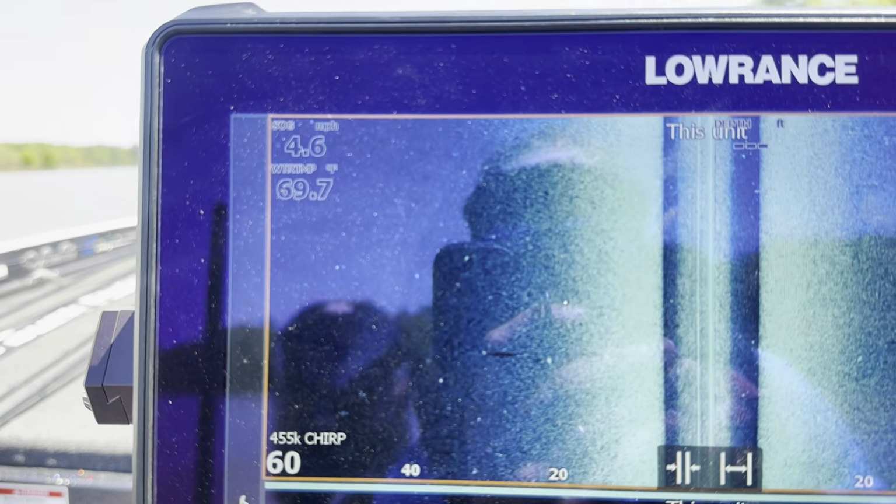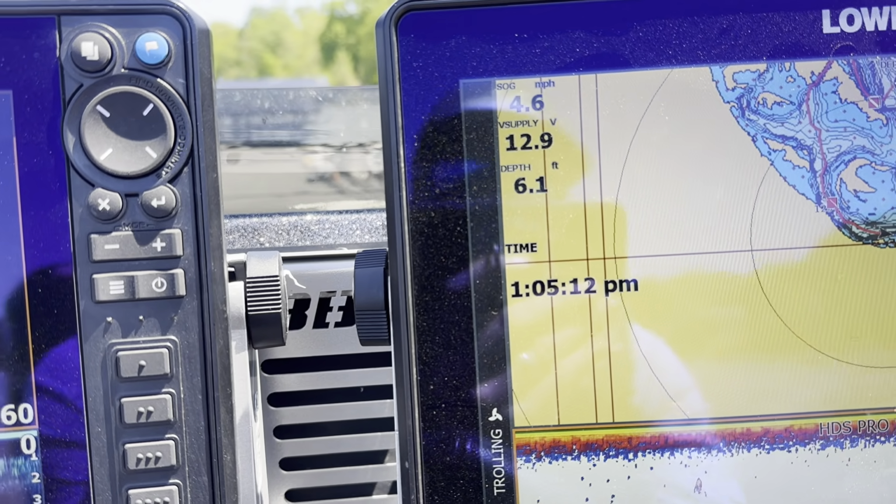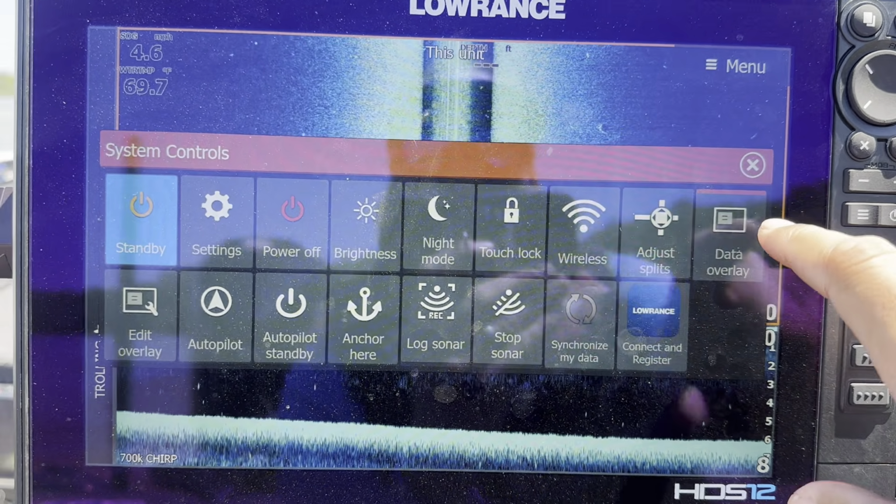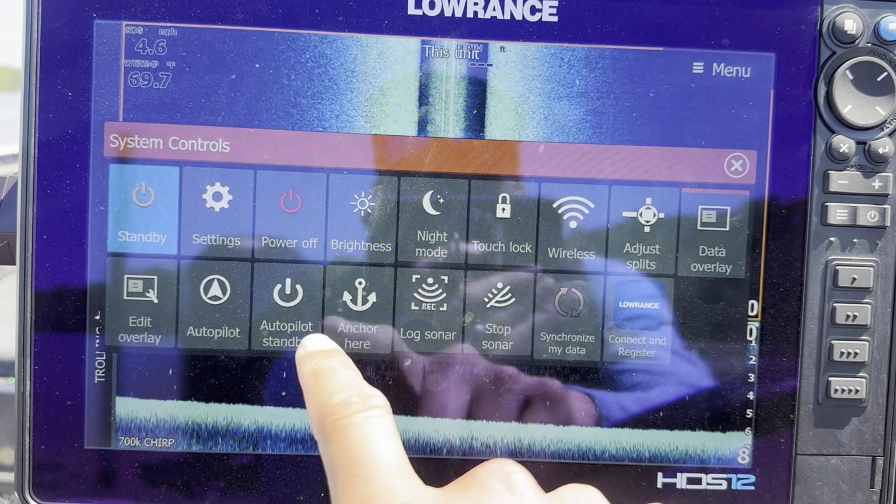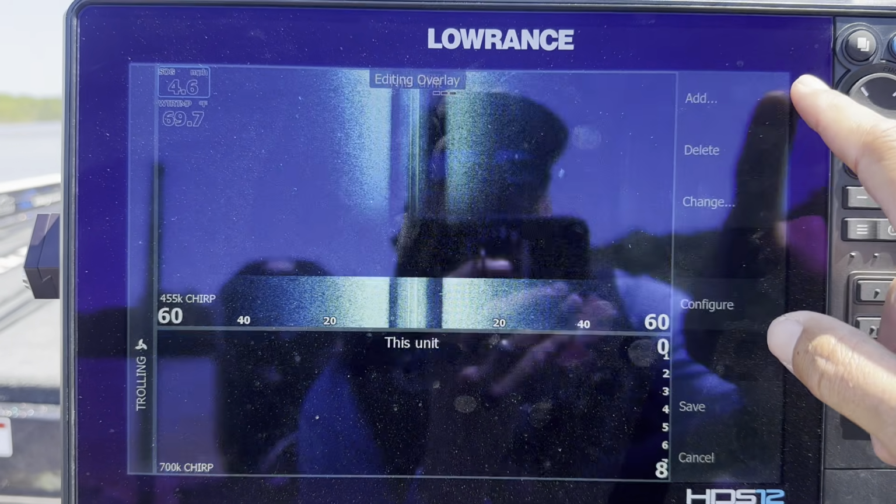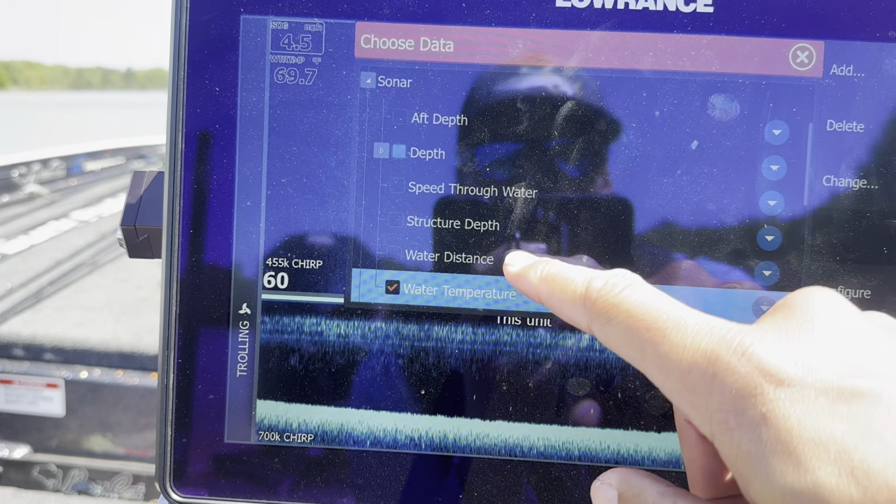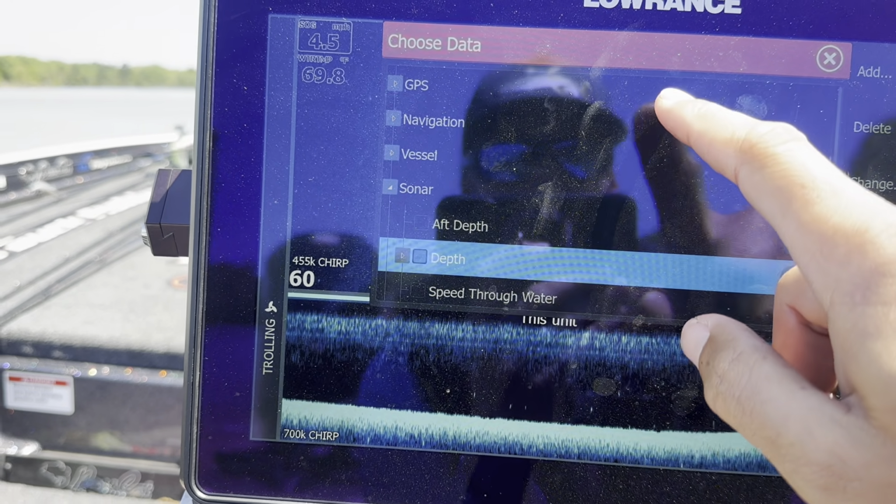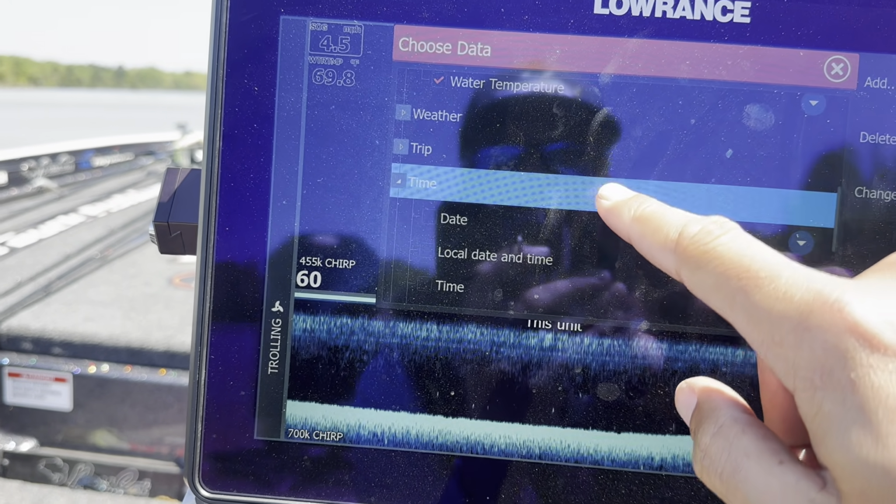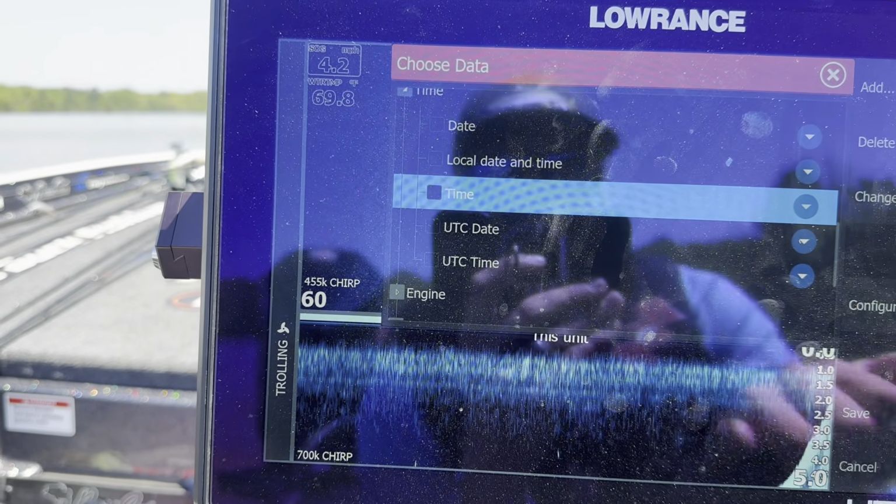You can see we got water temp, and I have speed over there. Then I have speed, voltage, depth, and time on this one. If you want to edit any of that, hit your power button. Then go to edit overlay, which is right there. You can see it's highlighted in that box. Hit menu. Then you can add whatever you want: water, distance, structure, depth, speed, sonar, GPS, time, any of that can be added from here, just like that. You can see now I got it on both of them. I don't really need it on both.